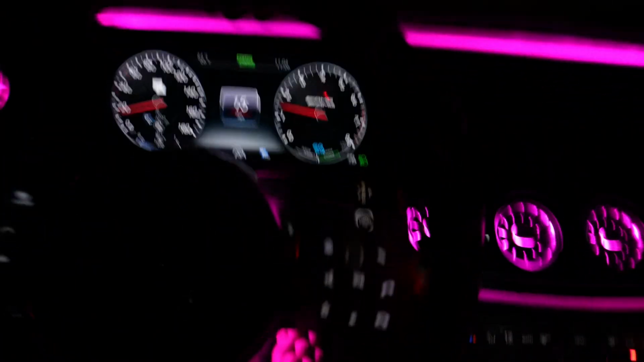Bro, look at that small car. Let me try to show y'all that small car. That thing is so small.